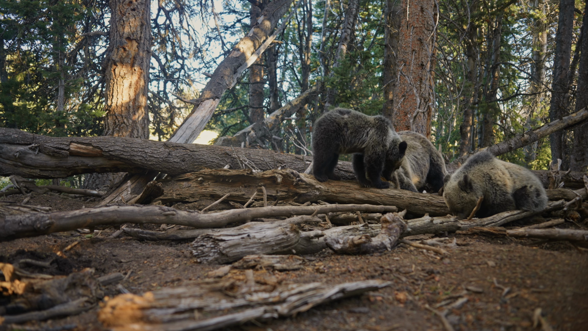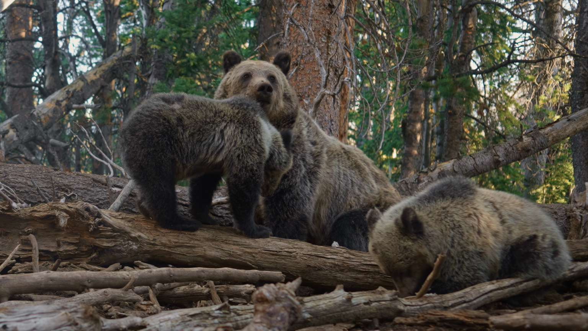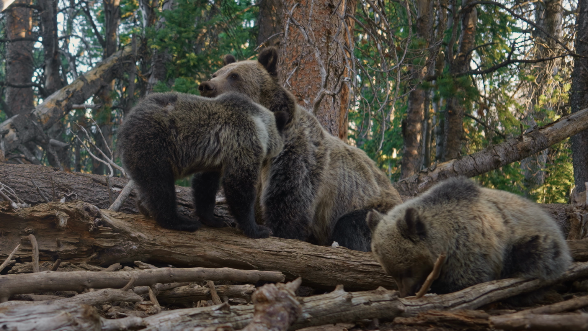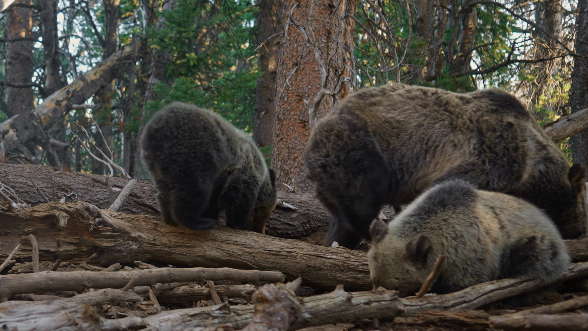To me, she's a real testament to how resilient the grizzly bear is. And as they're losing one of their most important foods, that resilience and adaptability of the grizzly is going to be key for surviving the many changes that are coming in their environment.